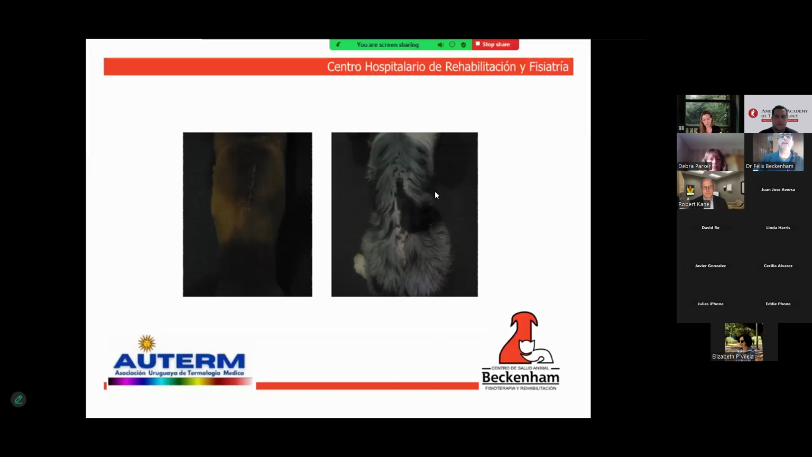The arrow indicates the index area of the injury discovered with MRI, with a pattern deviated to the right, which curiously is expressed in the thermography. In addition, all the other similar areas are observed forward and backward, but always with a tendency towards the right of the patient, which correlates with the neurological symptoms.